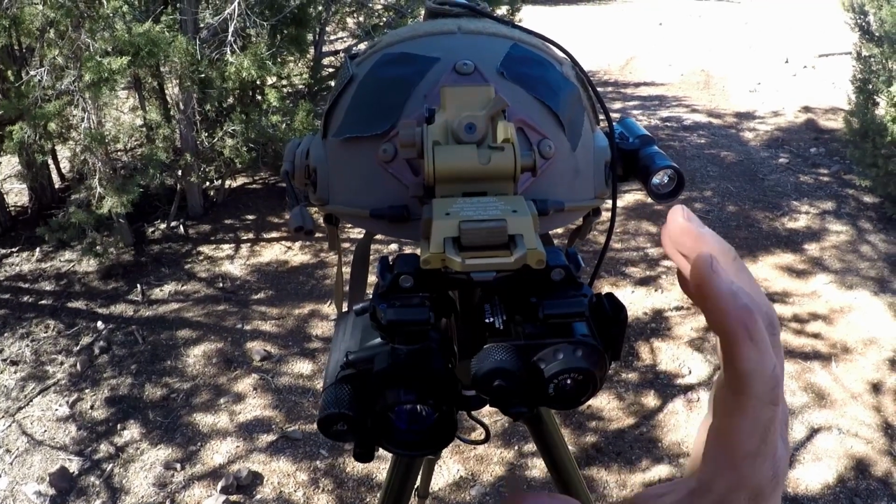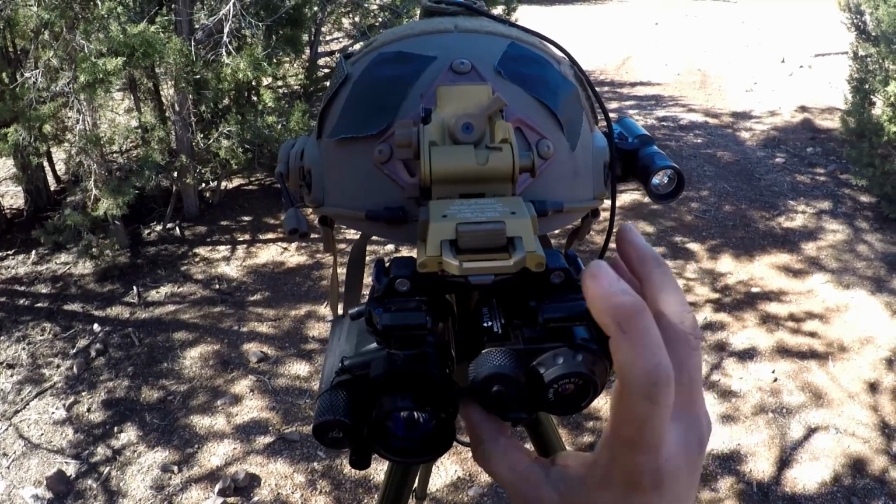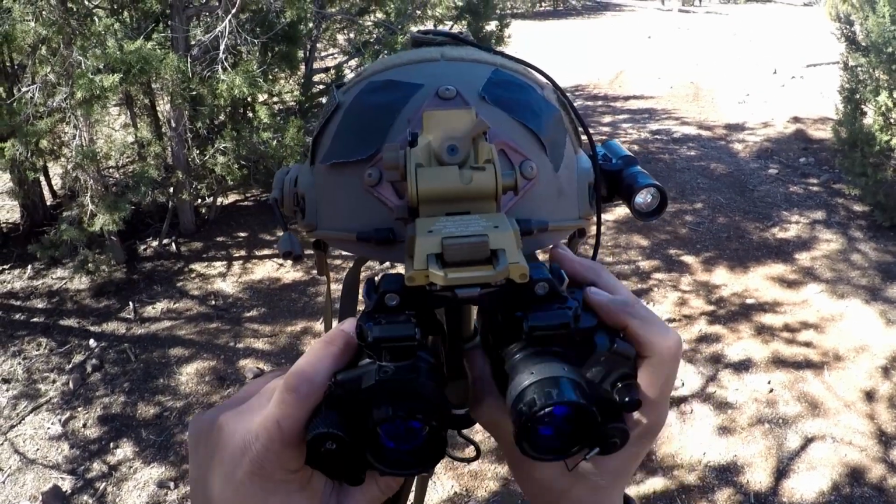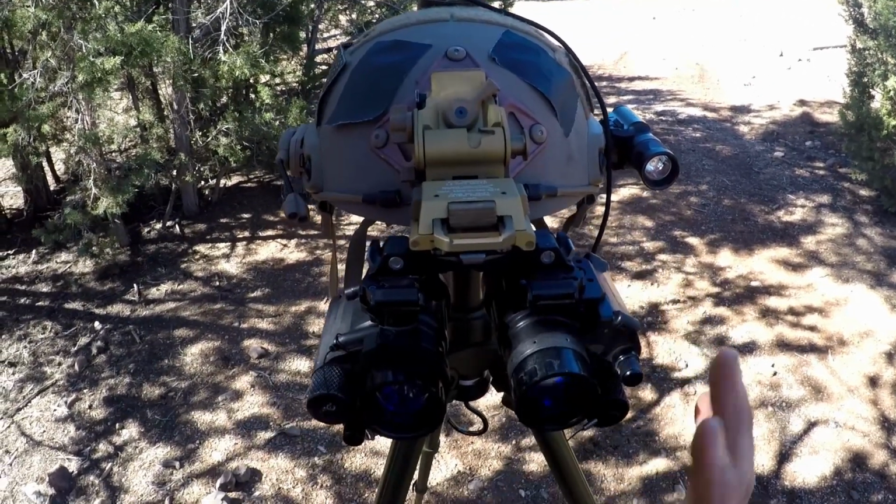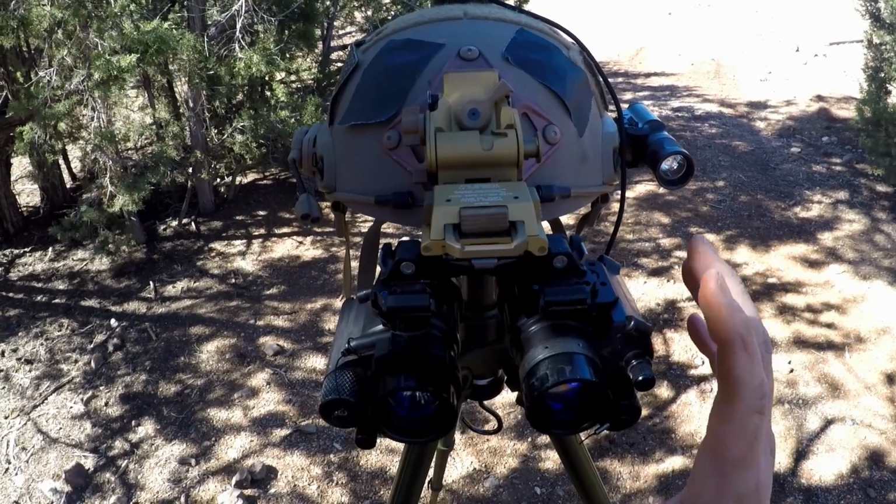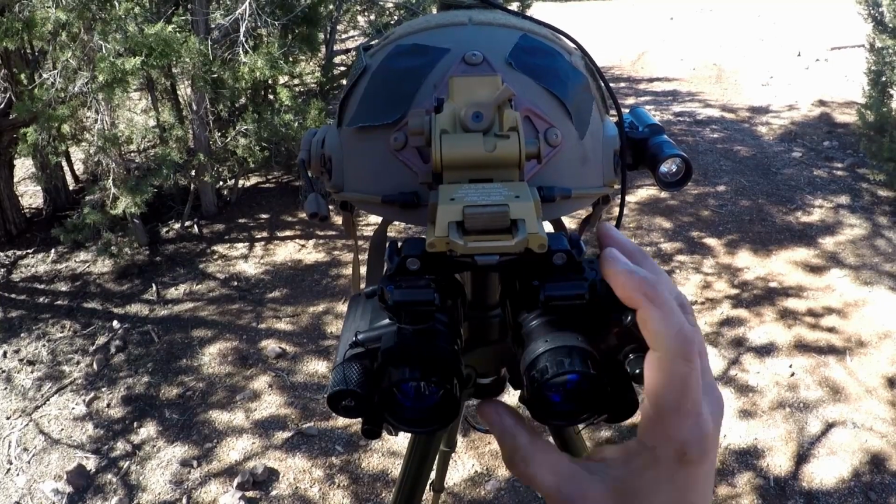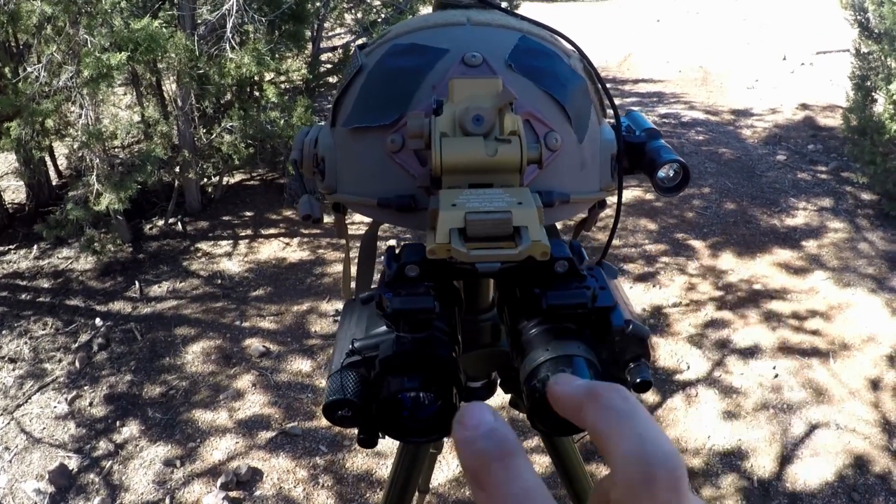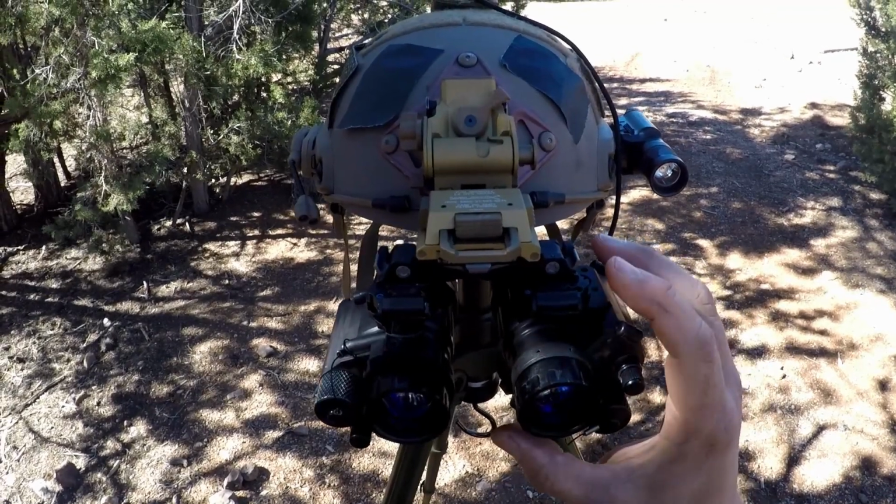To wrap up the video, I will say that this is a configuration that I really like. Now I do like it for the fact that I can swap back and forth between 2 PVS-14s and then the breech. For me, I can handle the weight of the 2 PVS-14s. Other people, they absolutely cannot stand the weight, especially if you have neck problems.